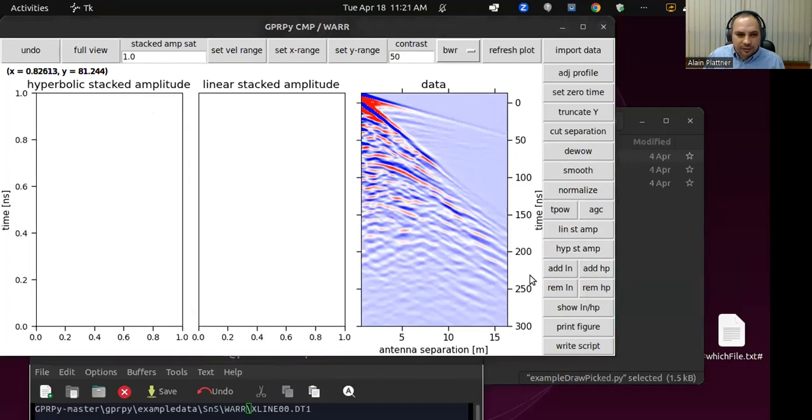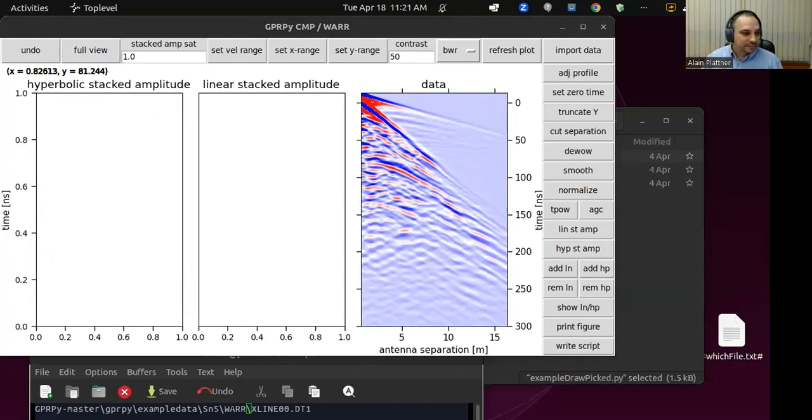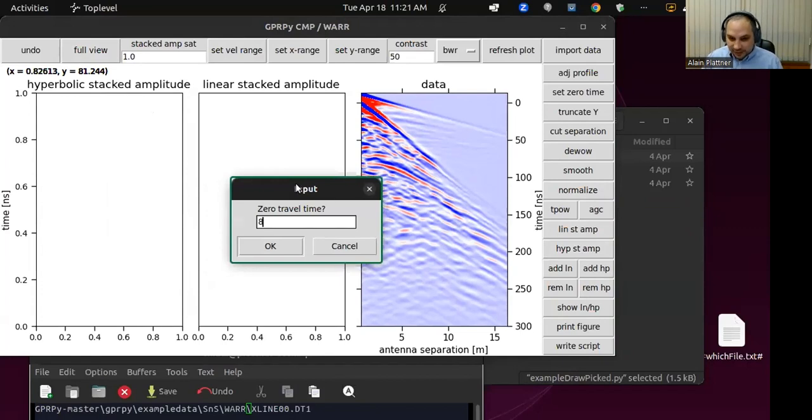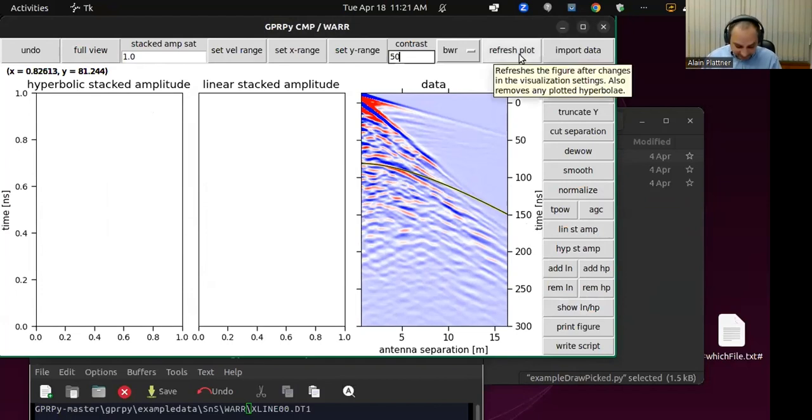So let's draw a hyperbola. Let's say velocity, I'm just guessing something. Let's do 0.13. And zero travel time, we set 81, which I read up here. This does not actually match that nicely. We can always add another hyperbola. This button here toggles them on and off. Okay, so that's one way of figuring out the velocity. We could just play around until we get a good number.